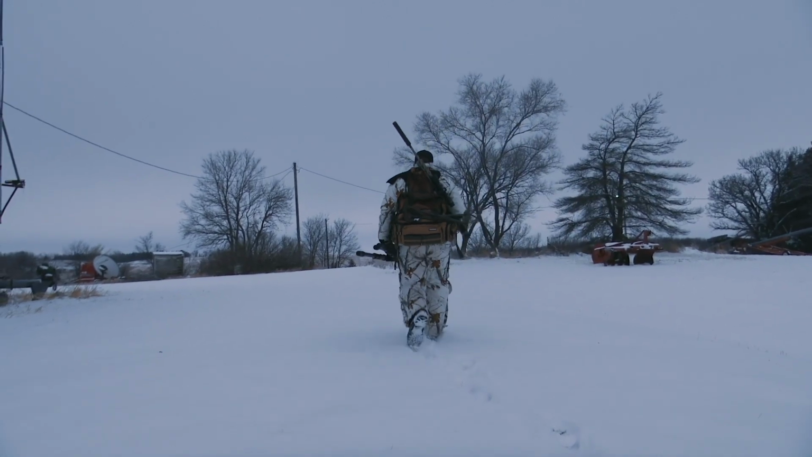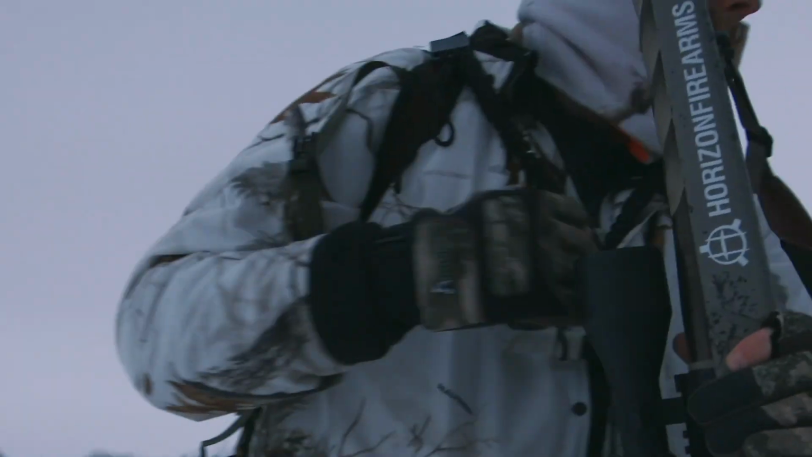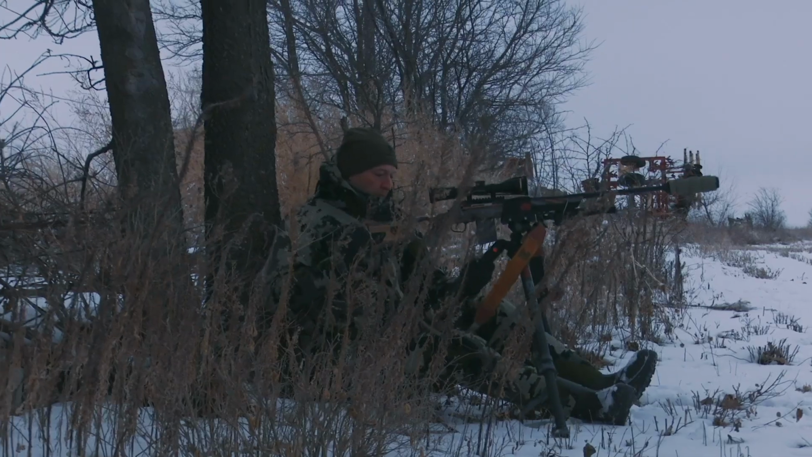I found this spot and I really liked the setup. We had a little bit of cover, we had some farm ground. It was just kind of a transition zone where I knew these coyotes were gonna be hanging out, so we decided to hit it first thing in the morning.